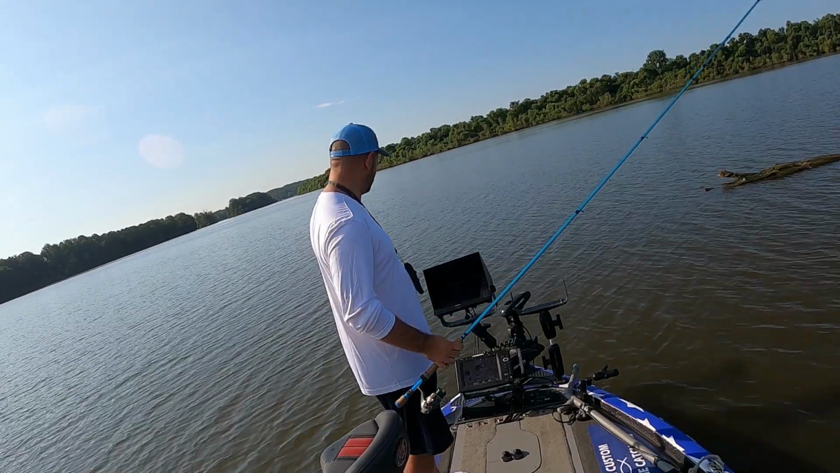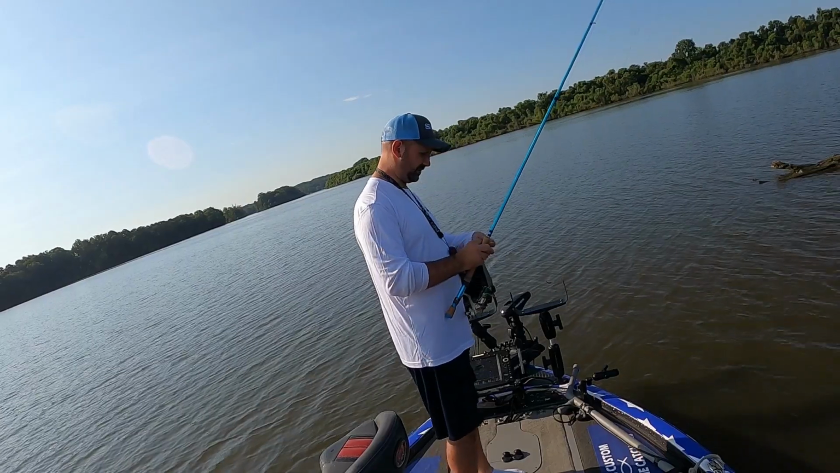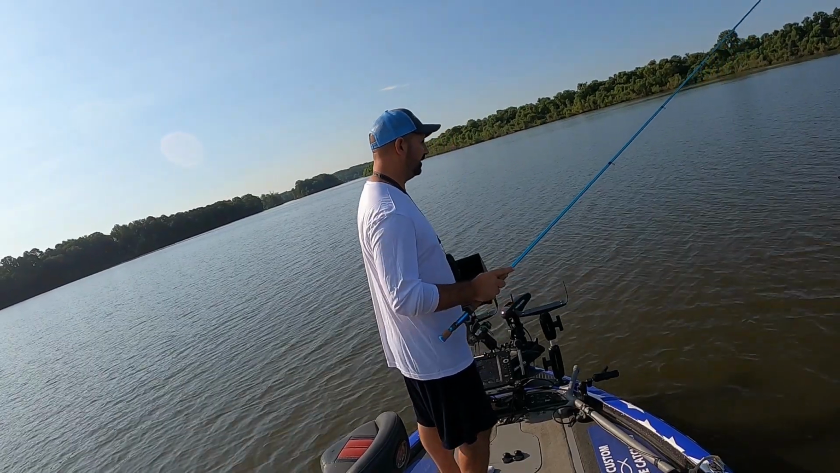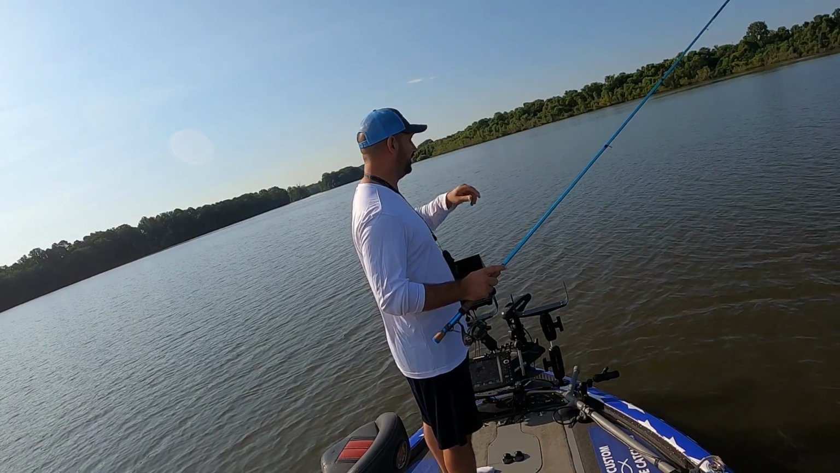They are hammered when you get on. The trick is being able to pick them out from all the shad that's in here. But when you put it on, they're very aggressive in here. I lost one this morning, probably a pound and a half. I've caught two smaller ones.